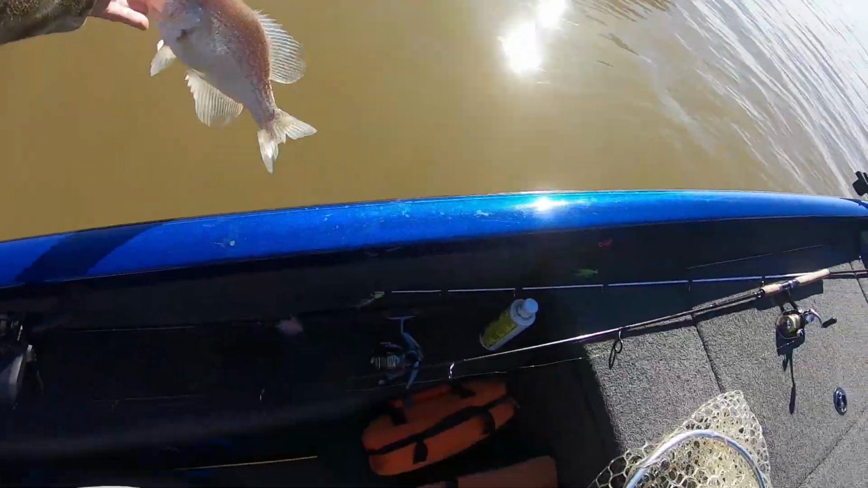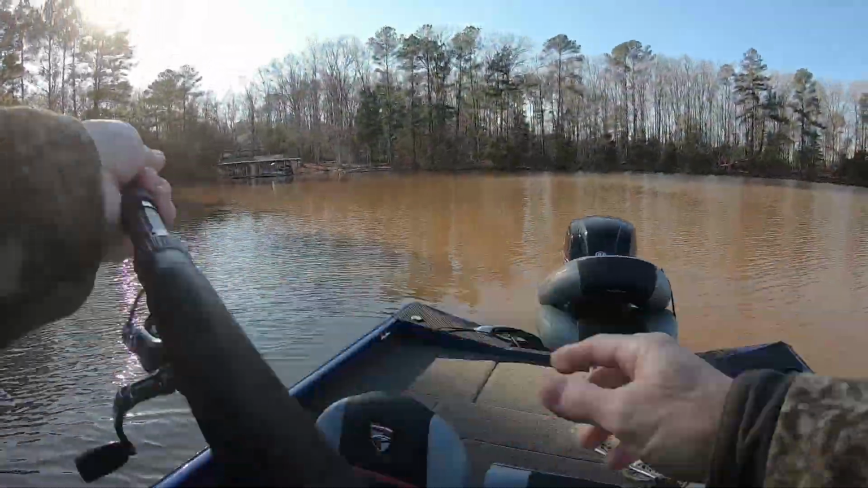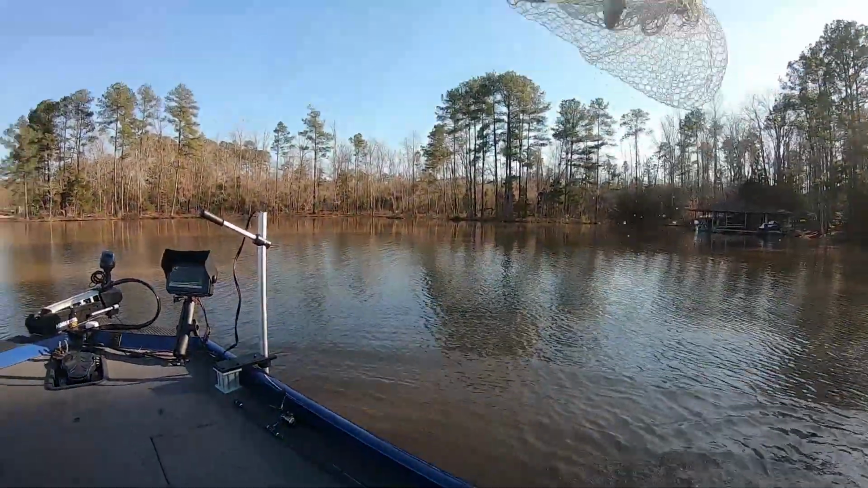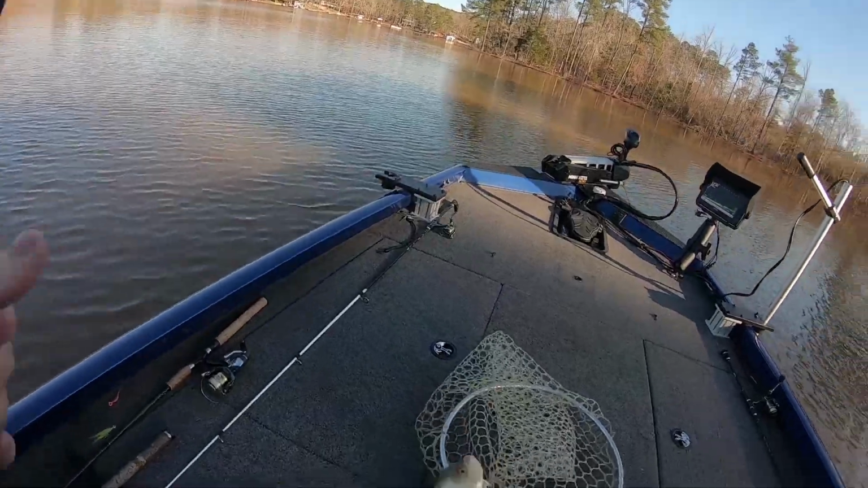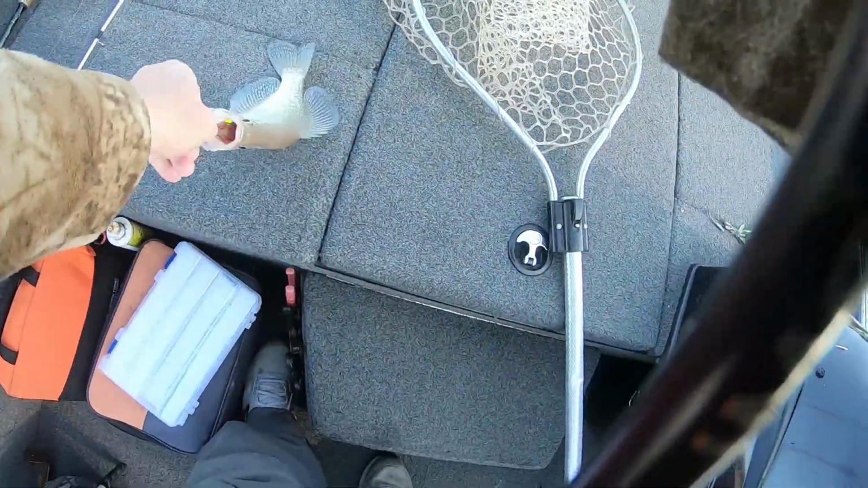All right, thank you, buddy. Bam. He falls out of the net. You ever have a net that doesn't want to open up for you? All right guys, this ain't a very big one, but it's a crappie.